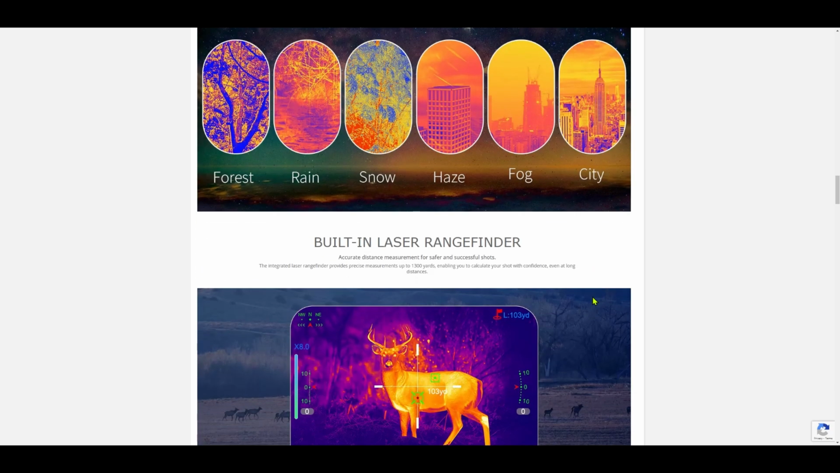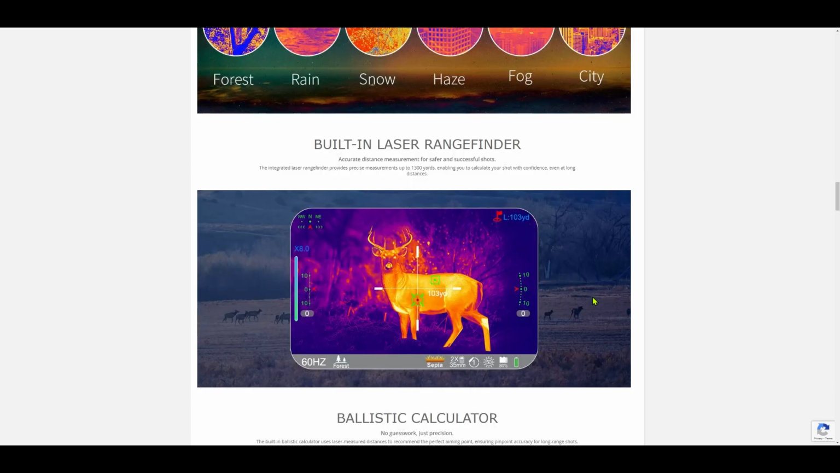So that's nice. It's got a built-in laser rangefinder, and it's very accurate. I've tried it with multiple different pellets, speeds, slugs, and actual rimfire and center fires.